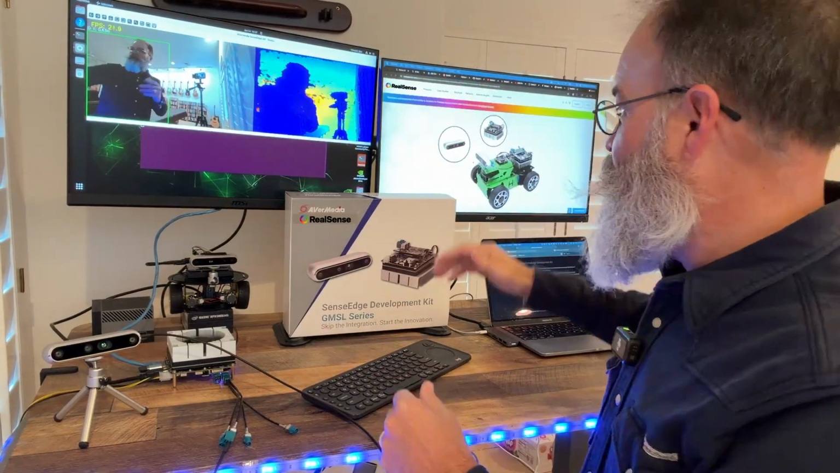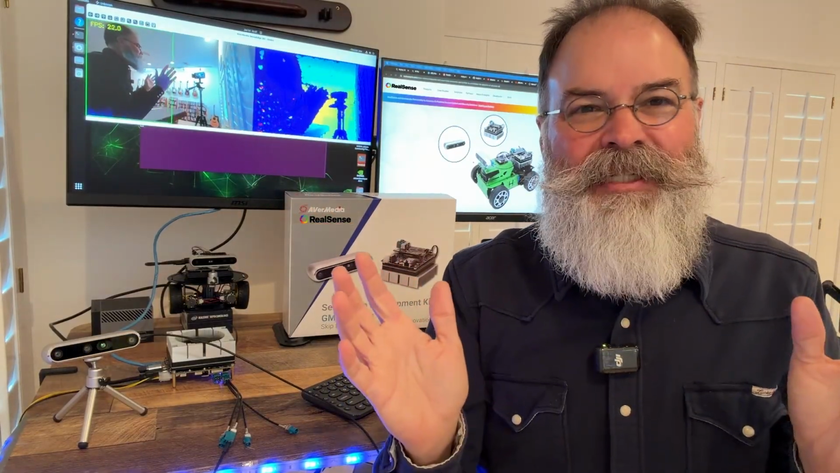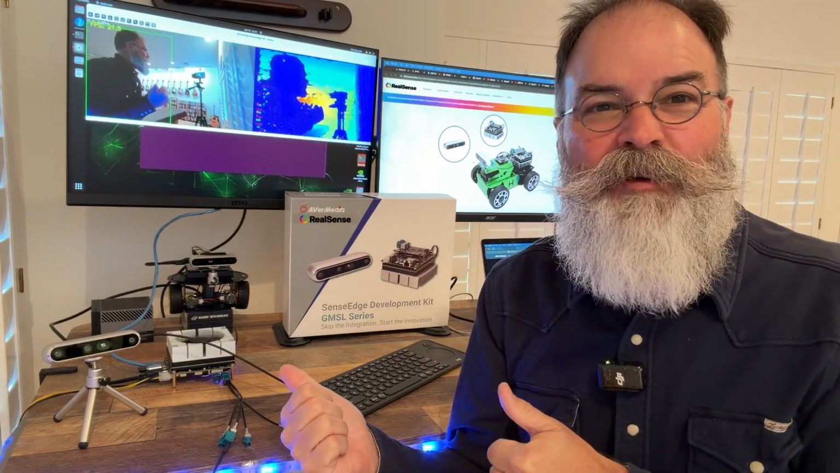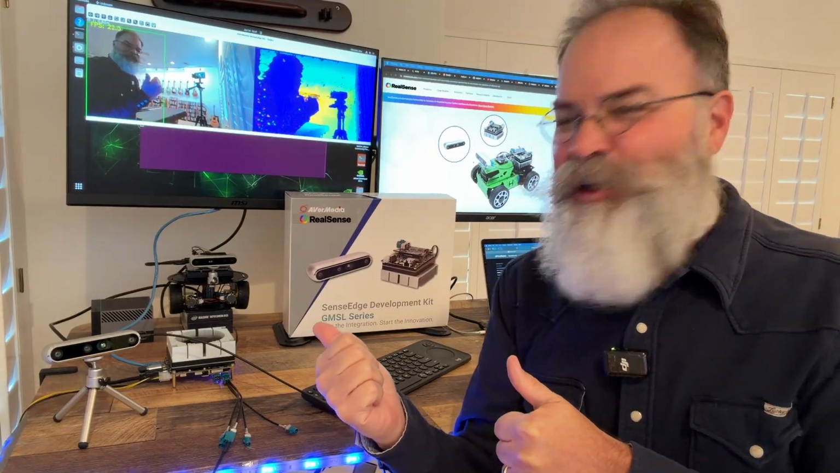So all the source code is right there in the directory. It's the beginning of a great step in robotics experimentation for developers. I'm super excited about this AVerMedia SenseEdge Developer Kit, and I'm looking forward to hacking some more on it. But I just wanted to take you on a test spin. It's awesome.